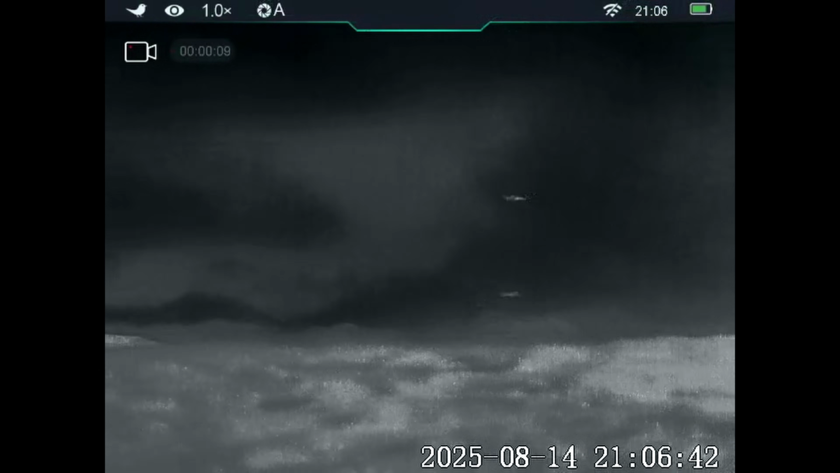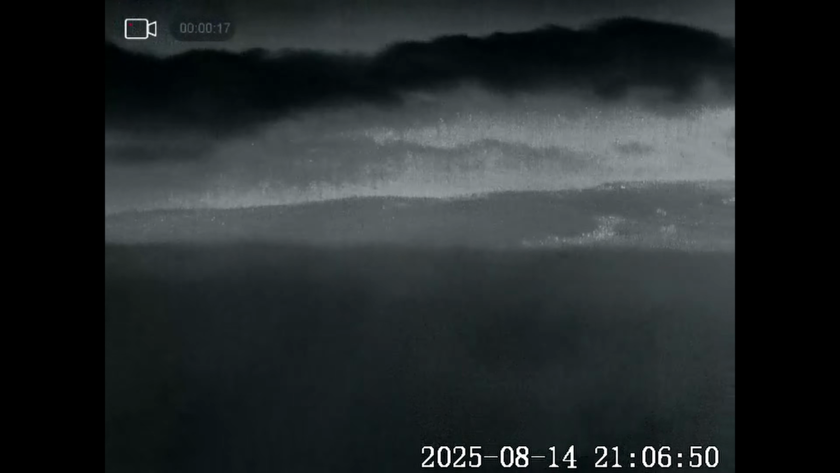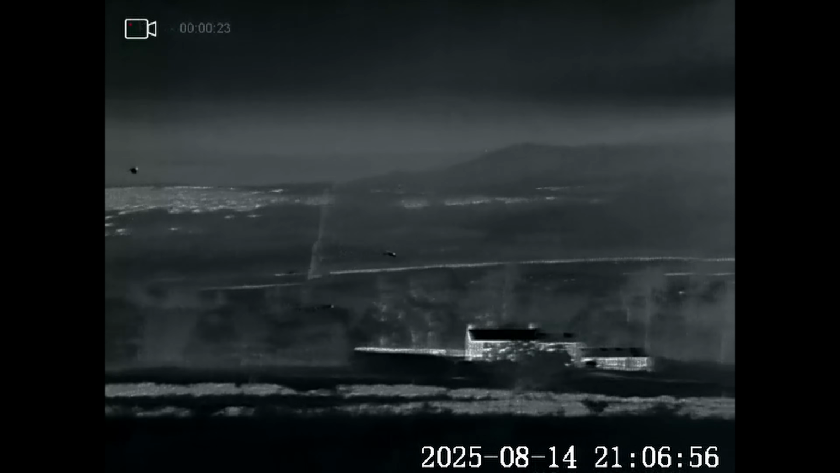As you can see there on the thermal at the minute, there's plenty of carrion crows coming in. They're heading off to the wood. It's just starting to become dusk. And yep, we're headed for the inevitable autumn and winter.